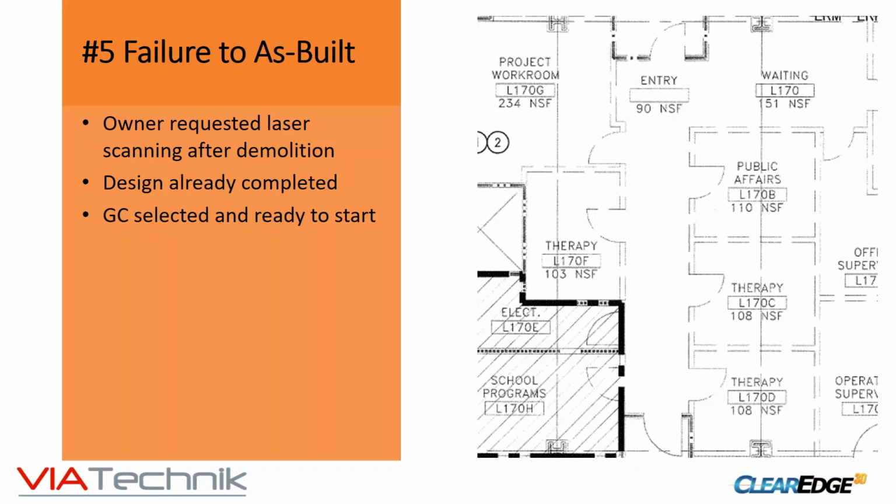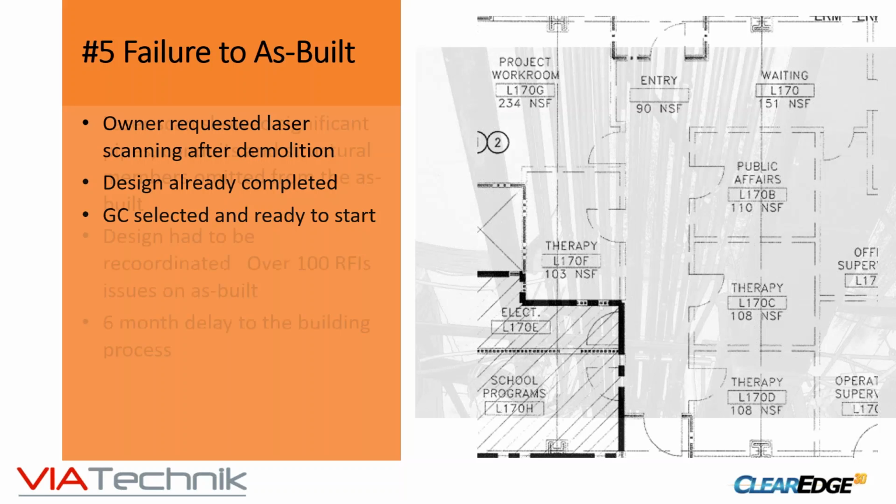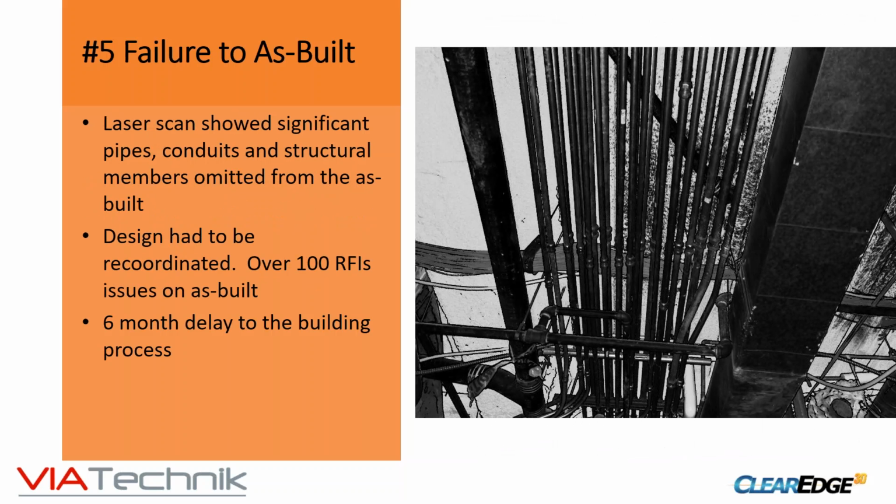Actually, the owner was very progressive and said, okay, we should do laser scanning. We should get the as-built conditions of this space. But they actually decided to do the laser scanning after the design was complete. So if you go to the next slide, you'll see this hallway here, which is empty in the electrical as-built drawings. On the next slide, you just have all these conduits running through this hallway, and the designers actually put a lot of stuff into this hallway that they thought was empty. And when the laser scan came back, we're like, hey, this is not going to work.